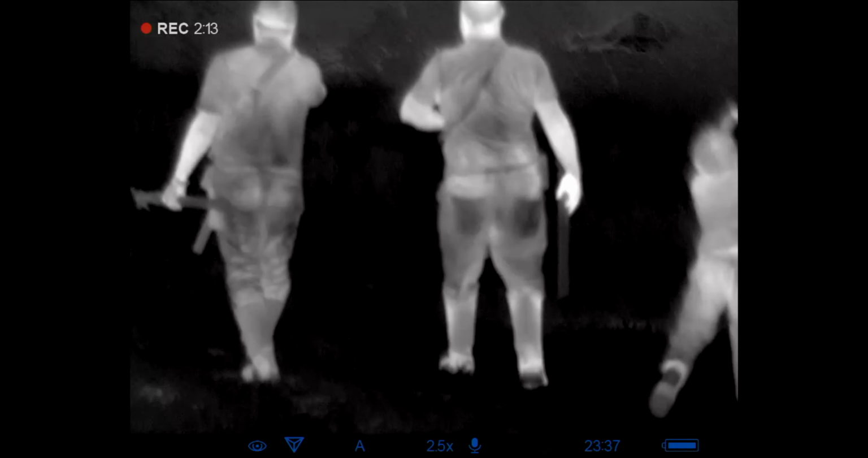This one is going to be really odd in that my daughter, who is 10 years old, is going to be filming through this Pulsar Helion 2 XP50 Pro. And this is me and my brother and my 8-year-old son all walking down to that feeder.